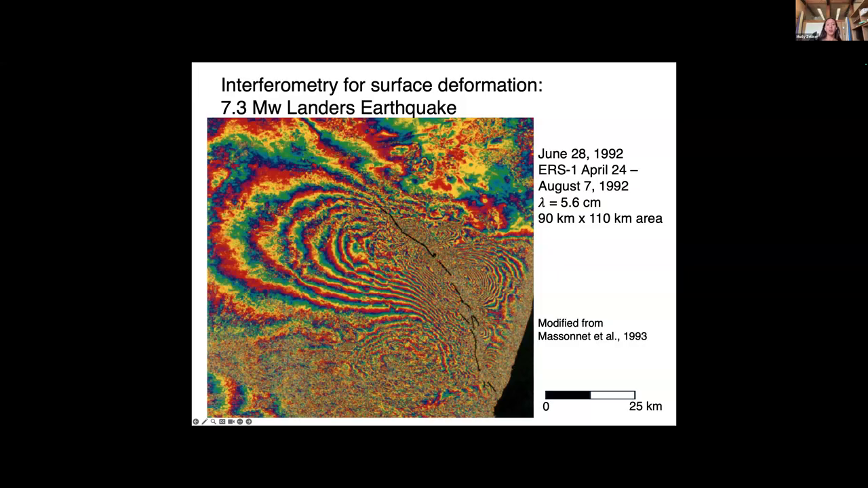So this image was first published on the cover of Nature in 1993, and at the time provided the first image of an earthquake seen from space, and it had denser spatial sampling than any other geodetic imaging technique with meter-level resolution. So here we have the fault trace right in the middle of our interferogram, and it spans about 85 kilometers, just to give you an idea of the spatial scale of these interferograms.